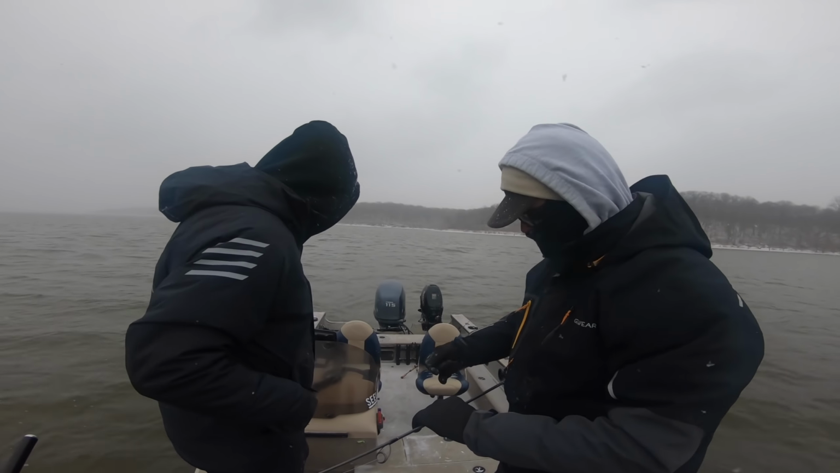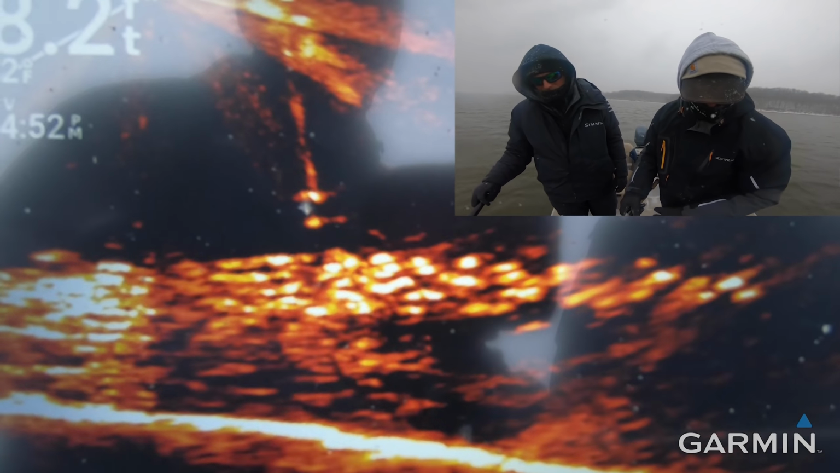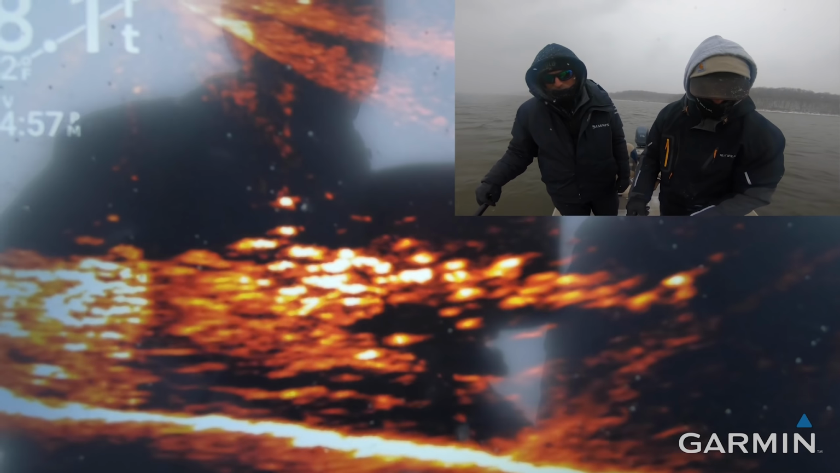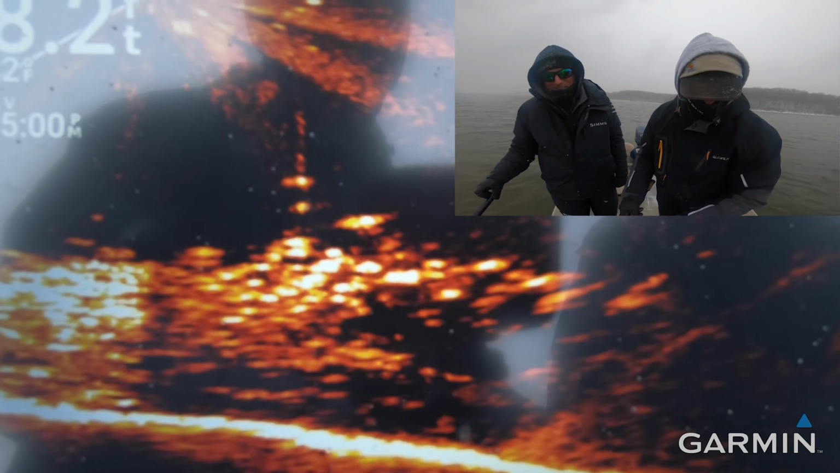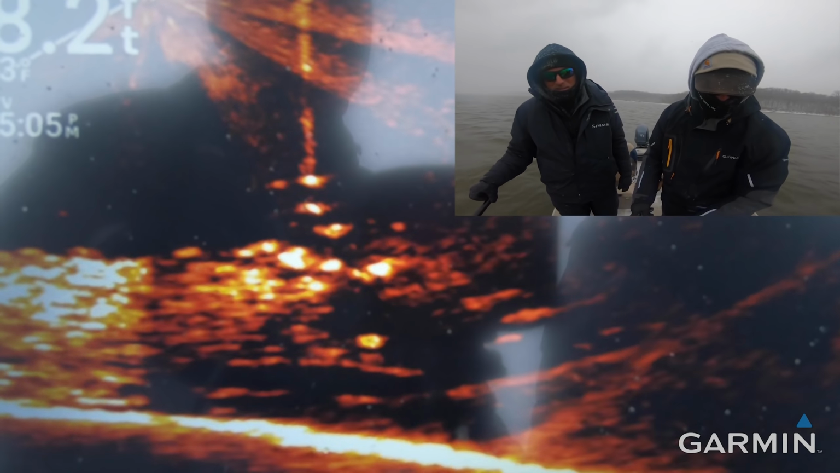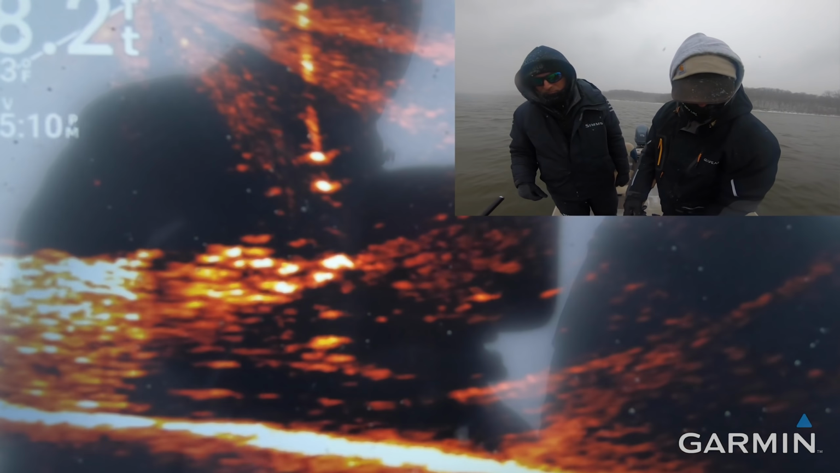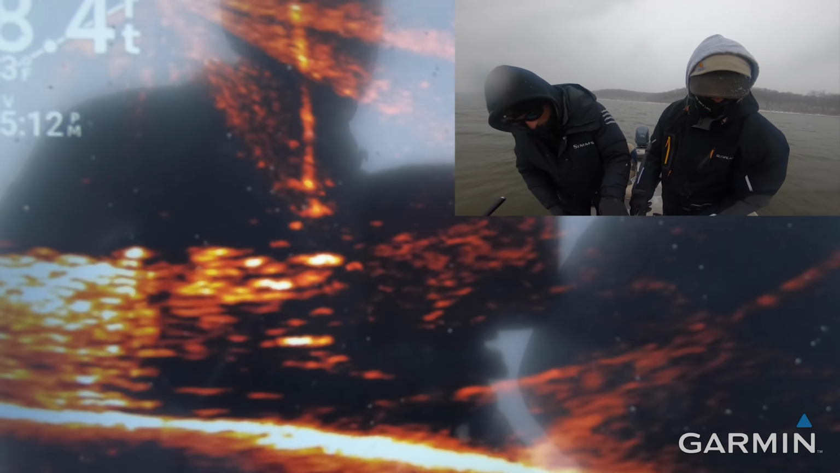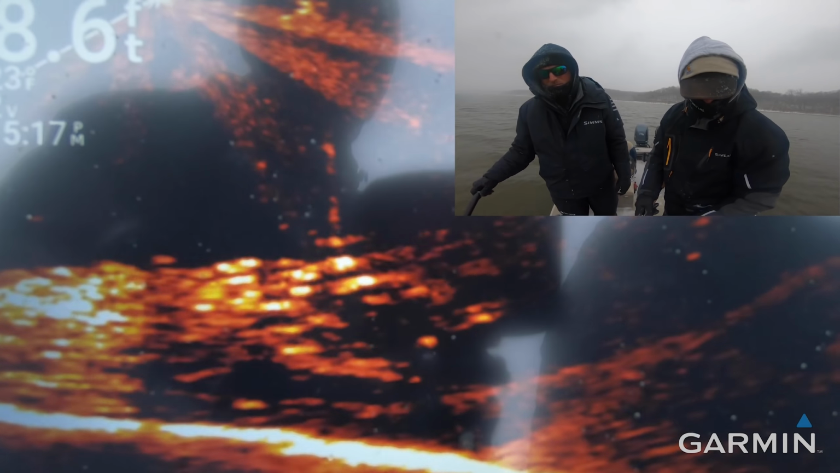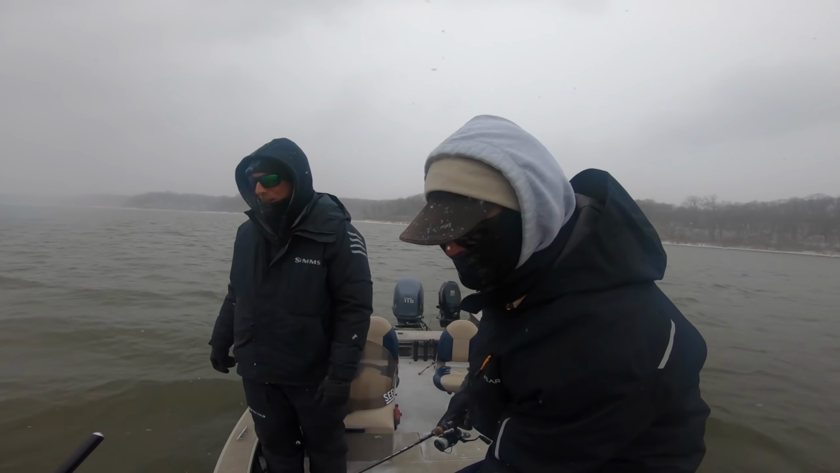Doing it. 7. Oh! He did not like that jig in his realm at all. Nope, you're gonna want to keep it down there. Oh, that was epic. That was a good one. That's a good watch fish. Trolling motor. Yep, nice one.